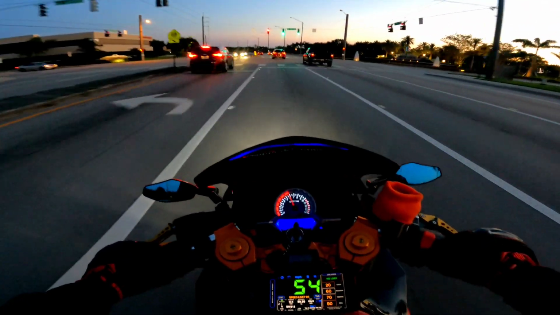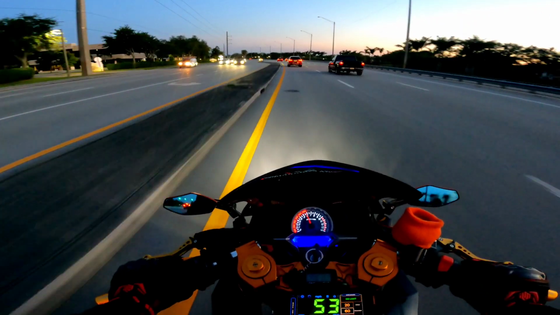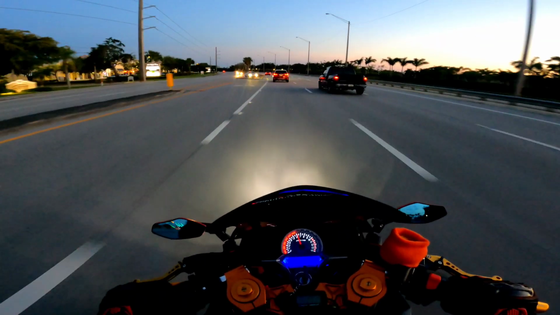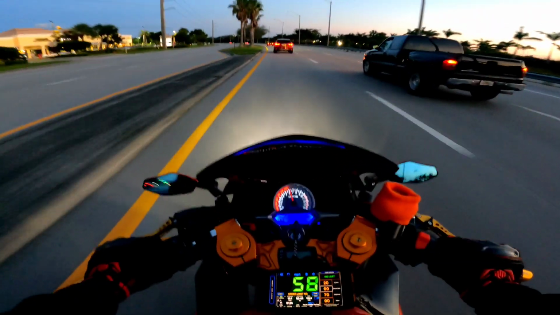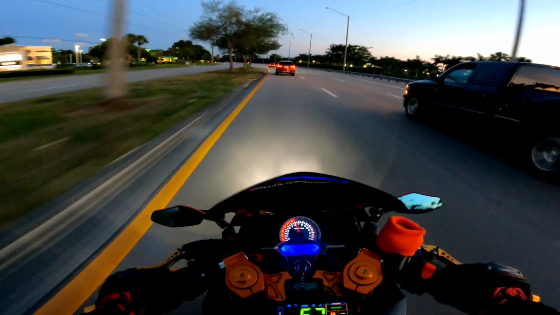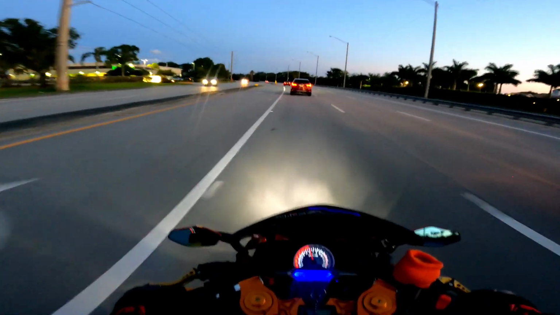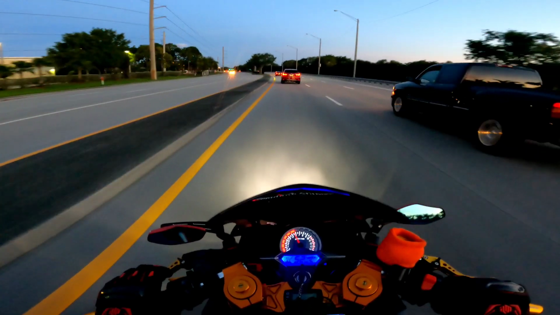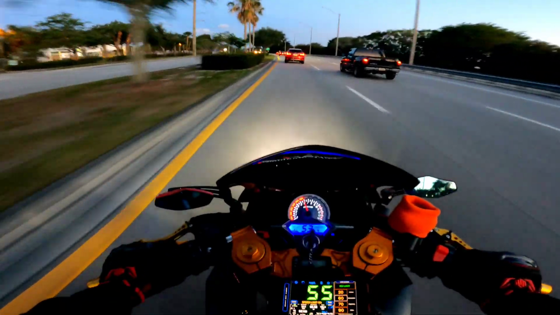And like I said, when I get to 1,000 miles, I'll do a 1,000-mile review. Granted, I probably should have gotten 1,000 miles on it already, but when I got it, I knew I wanted a bigger bike. I think I need to maybe enrichen it a little bit more, but we'll see.